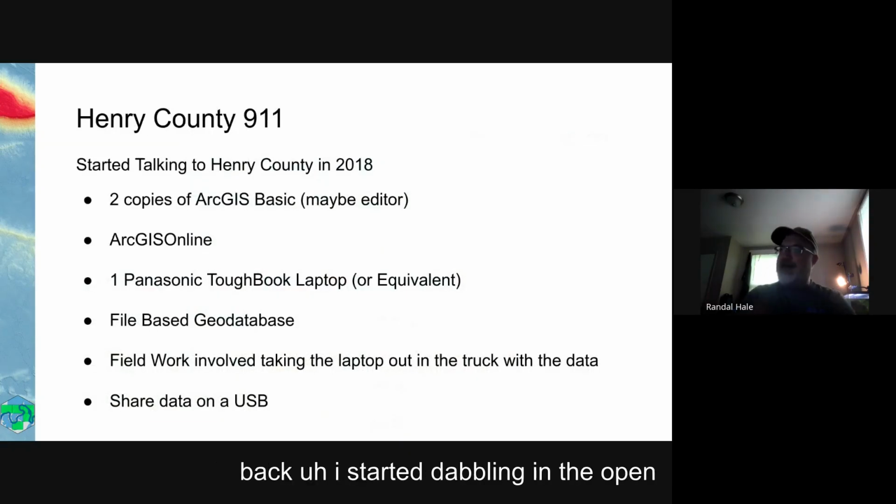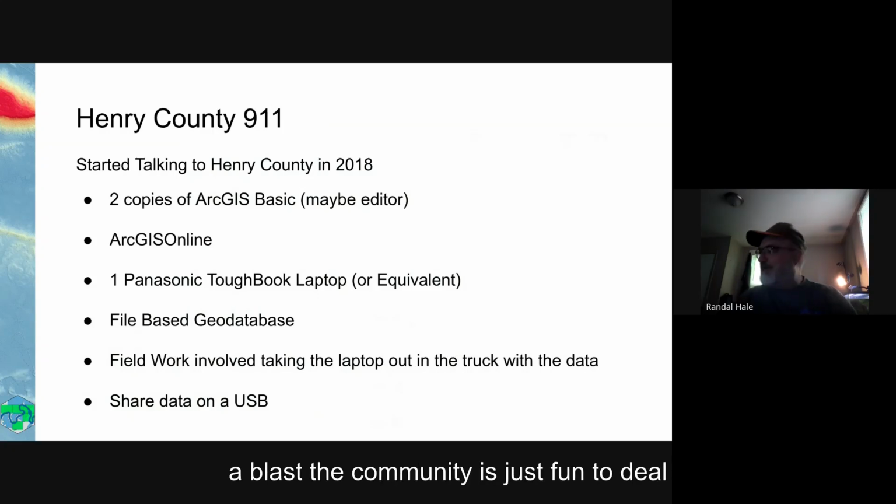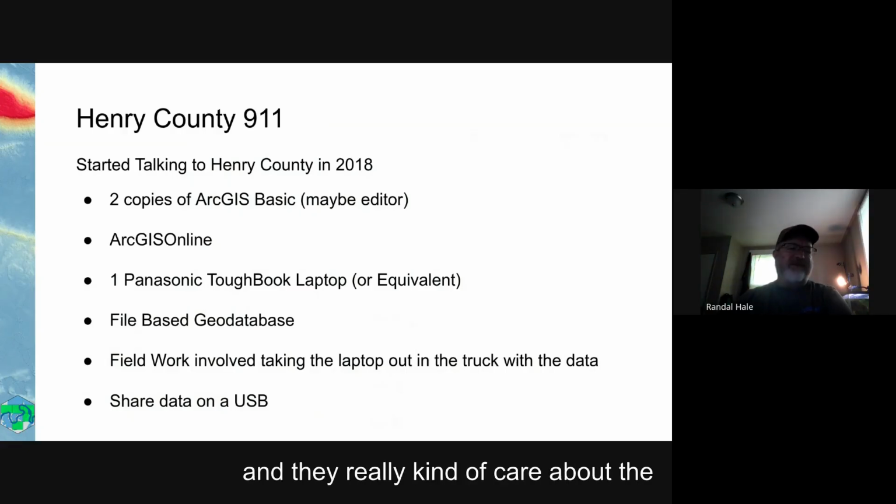So I came back and started dabbling in the open source world more and more, and the QGIS crowd is just a blast. The community is just fun to deal with. It's a lot of smart people, and they really care about the experience, the data, and all the stuff. For me, everything's a data problem. It just so happens I use this tool to get my data fix in. You can use Pro, you can use whatever you want, but in particular with this, everything I do is kind of open source.